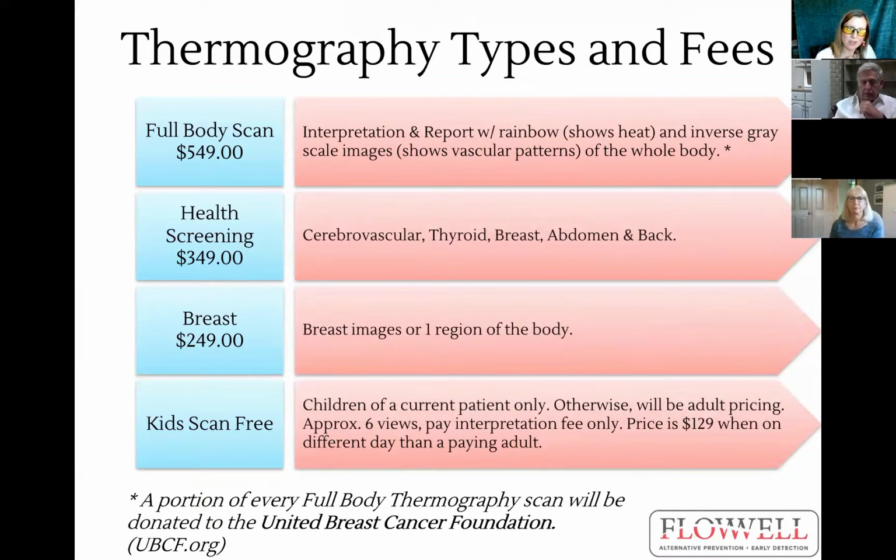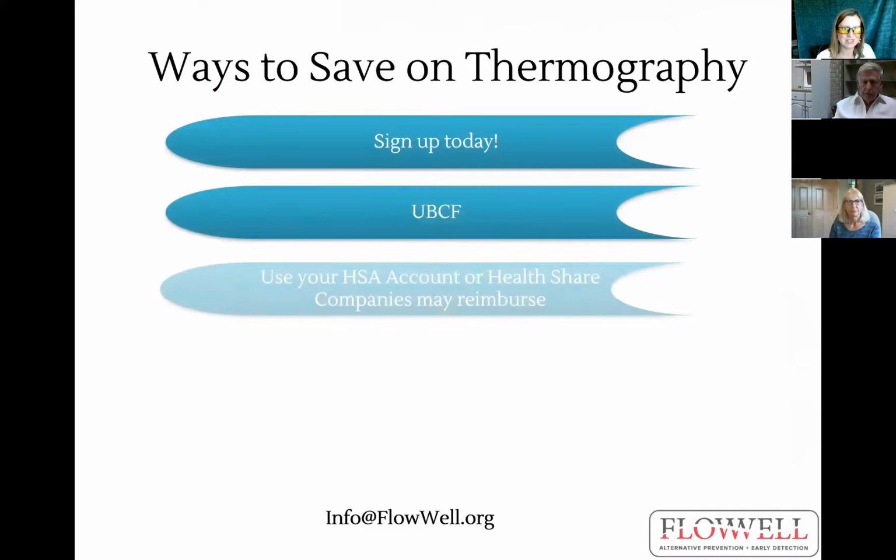So here are our thermography types and fees. For every full body scan we do, we give back a portion to United Breast Cancer Foundation. So they actually help people to get money for their thermography. So that's a great company to check out, ubcf.org, and all the different screening types that we offer.